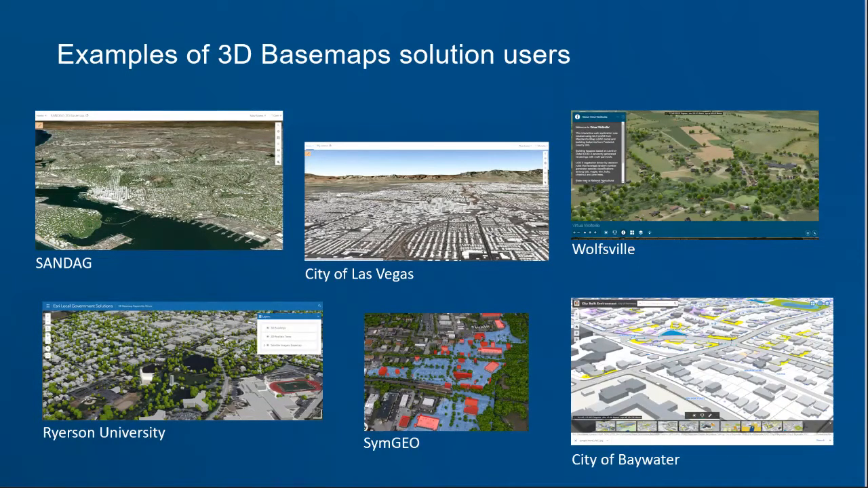And they've actually done a 3D base map of their entire county, where they have every building represented, and then also the trees collected as well. The city of Las Vegas has it all in 3D as well. And I actually helped them with extracting the building footprints for a lot of that. Wolfsville does, Ryerson University does, GeoSim, City of Baywater.